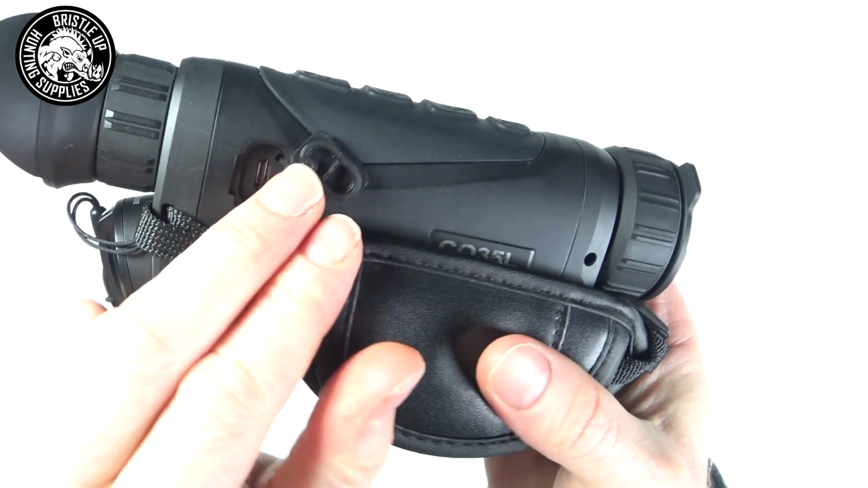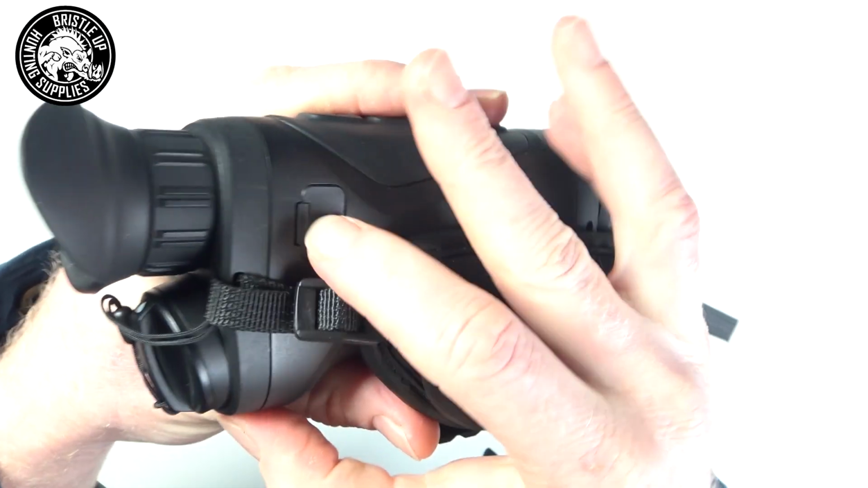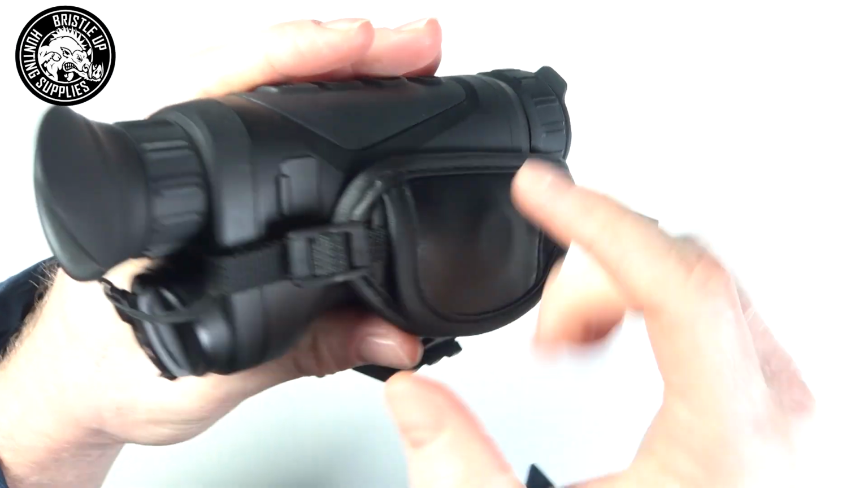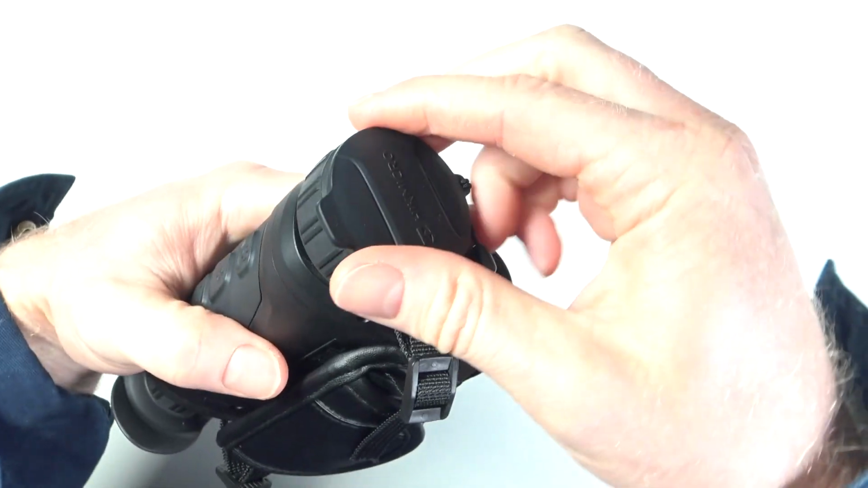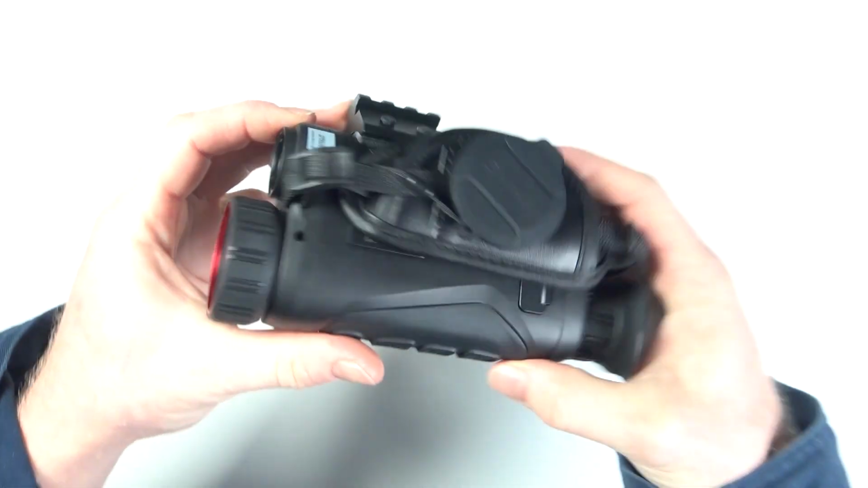Now on the other side here we have our charging port on the side, which is good for remote mounting people because it won't be underneath and getting in the way, so it'll be up on the side, which is great. And in the strap over here we actually have a magnet in there, so you can pull your lens cap off and stick it to the side here, and that's out of the way then.